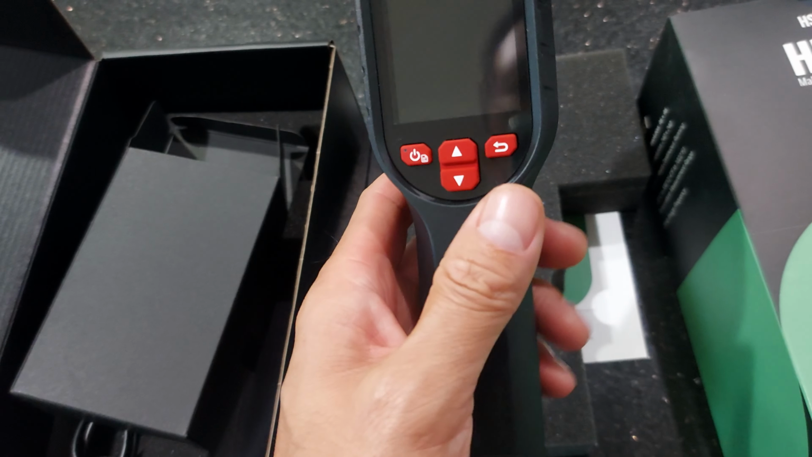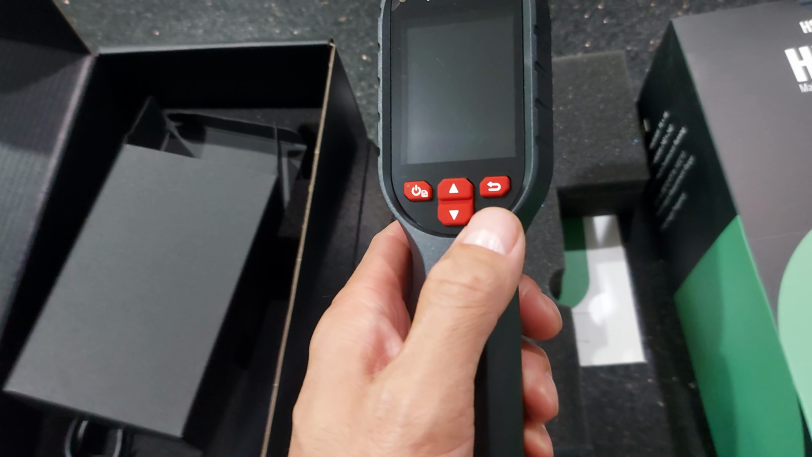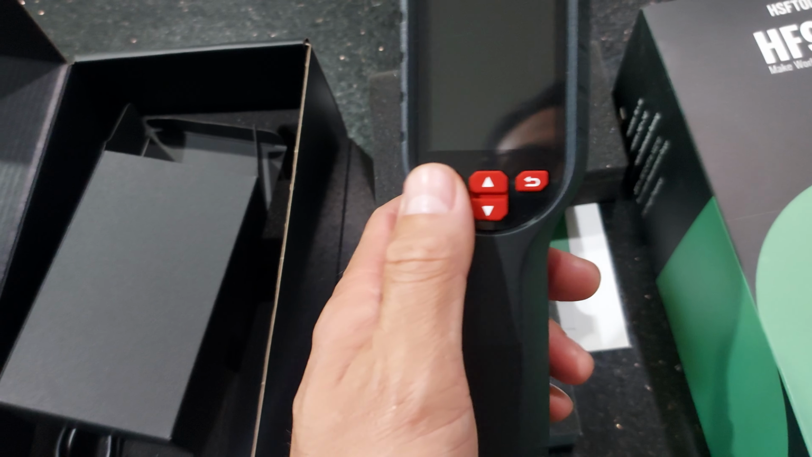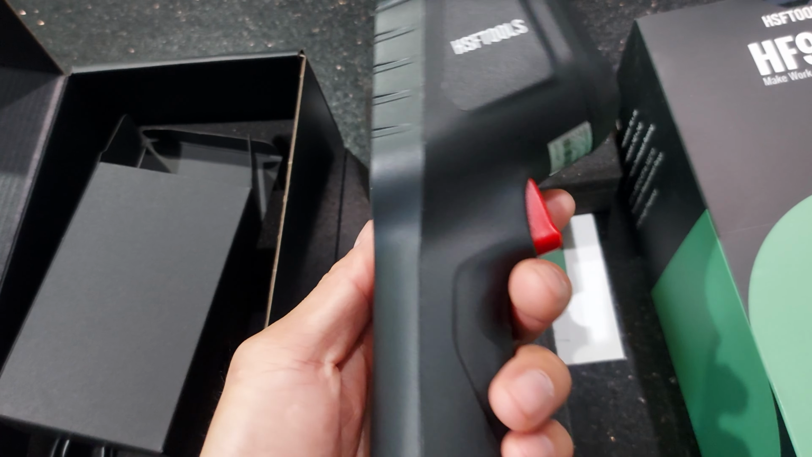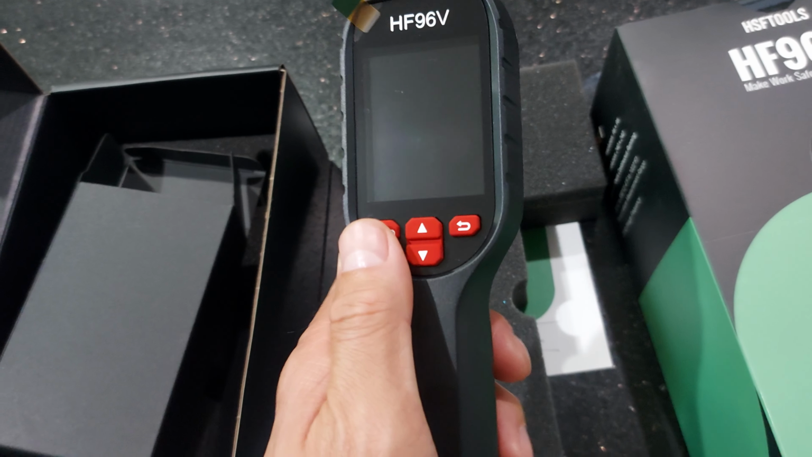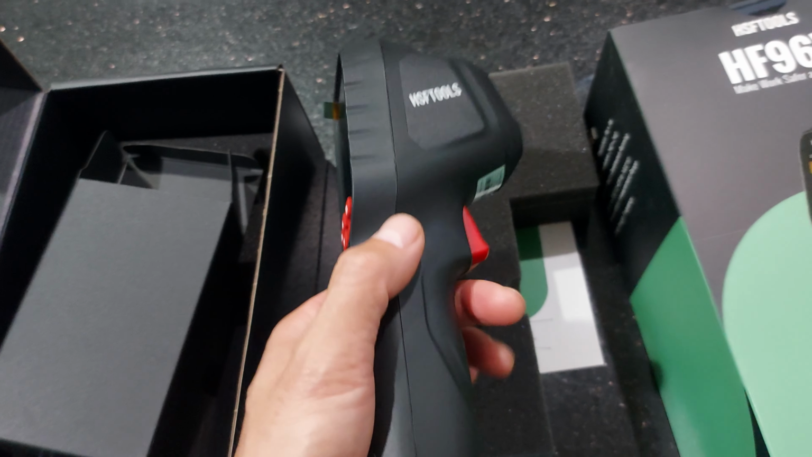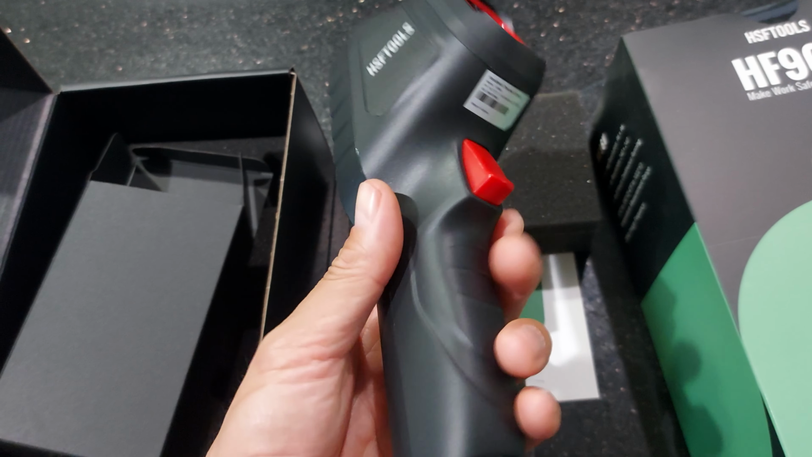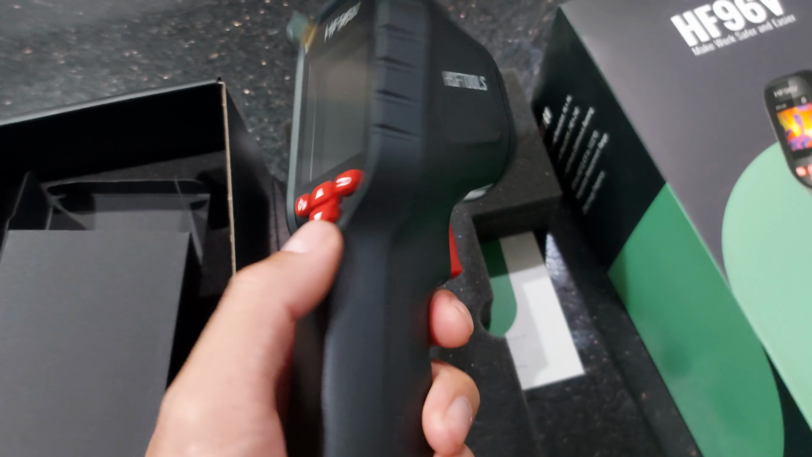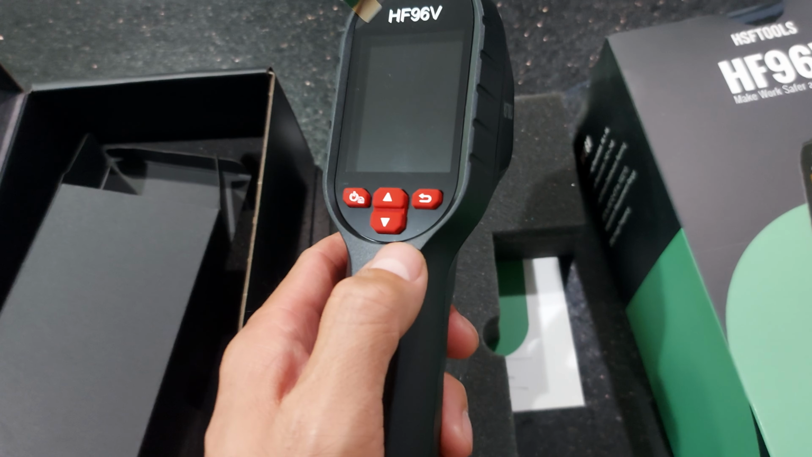So I'm just going to go ahead and put it straight into use. I'm not going to go over it. I know you have a pretty lengthy menu. There's a lot of options in there that you can change, but I'm not going to go in depth into all of the settings, the menu, or the specs. I'm just going to put it to good use and see what I use it for, and I'm just going to show it to you guys.